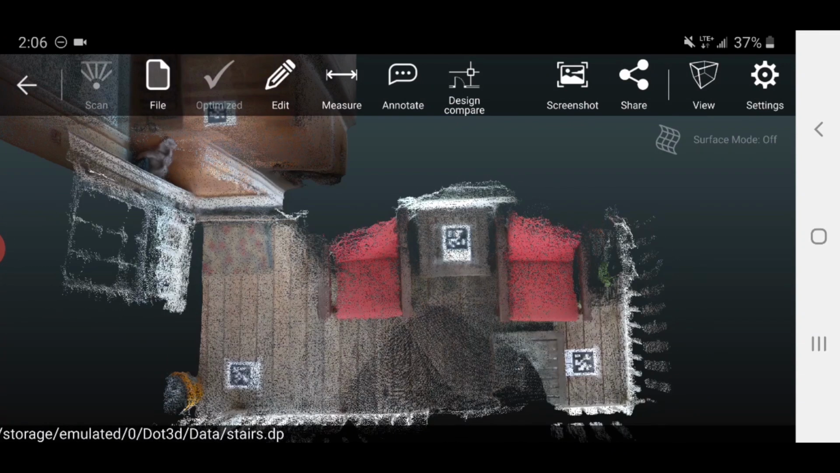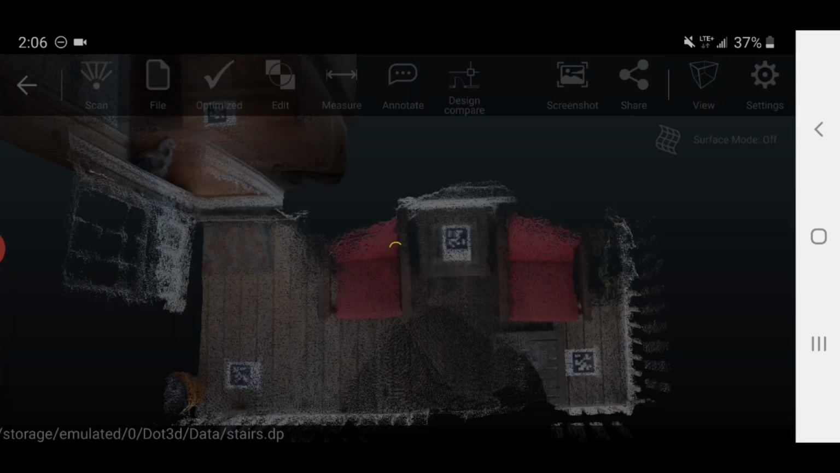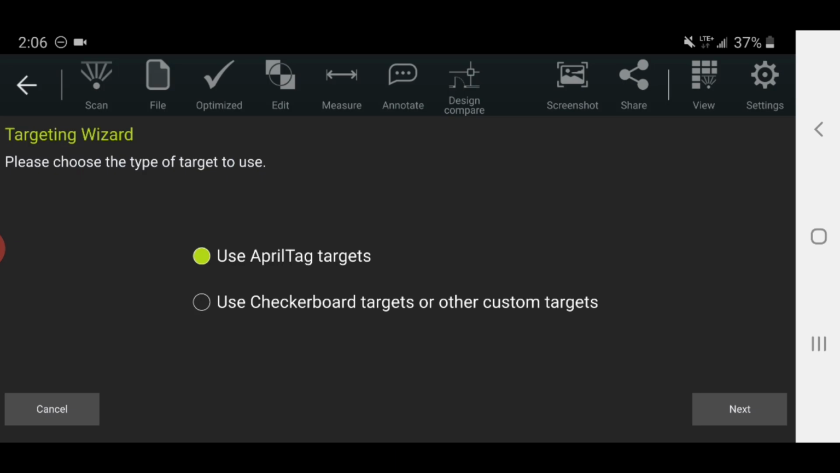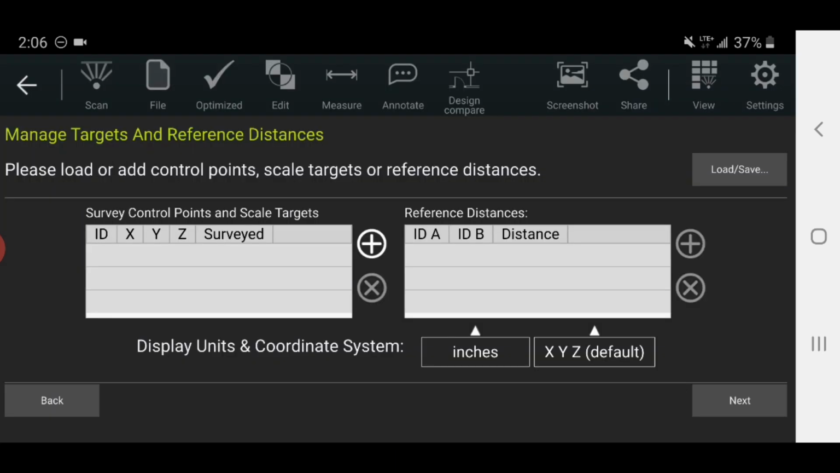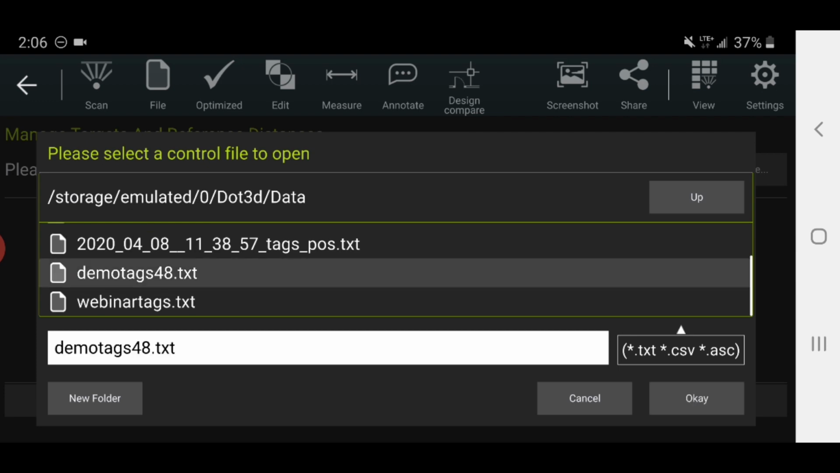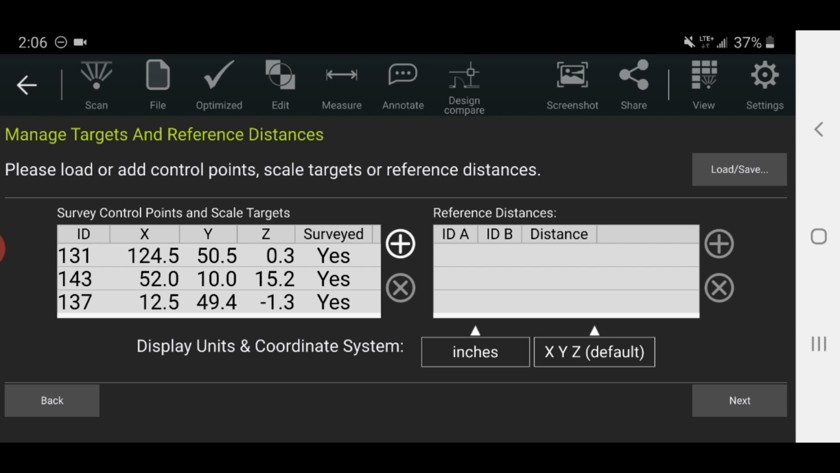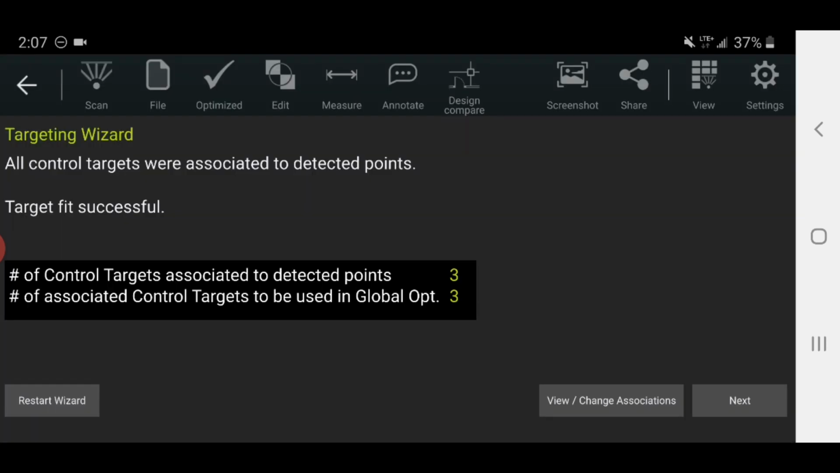So if I go to Edit Targets, use AprilTag Targets. Now I can select from the top right the Load/Save button, and I can load a control file, Demo Tags 48, OK. Units, inches, OK. And you'll see all the XYZ information for those 3 tags comes in and is going to be utilized to position my second scan. So I'll hit Next. It's fit all 3 targets successfully. I'll hit Next.